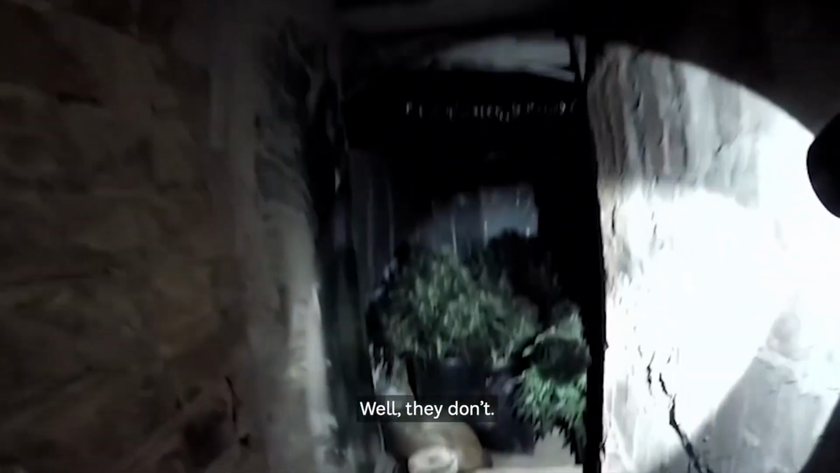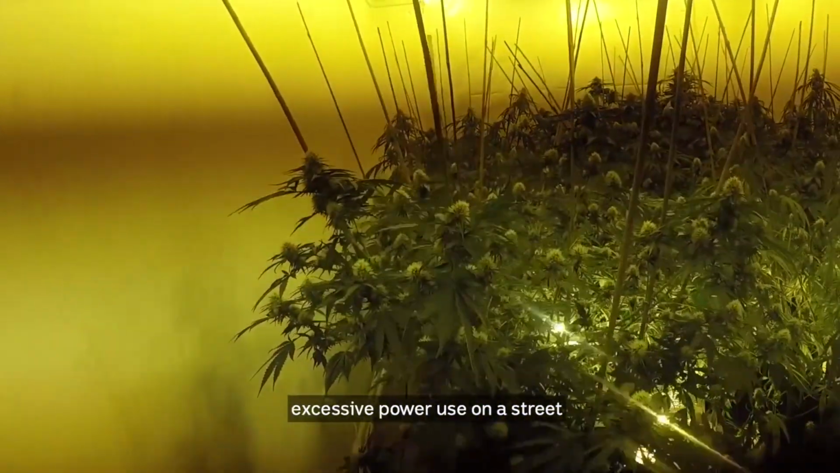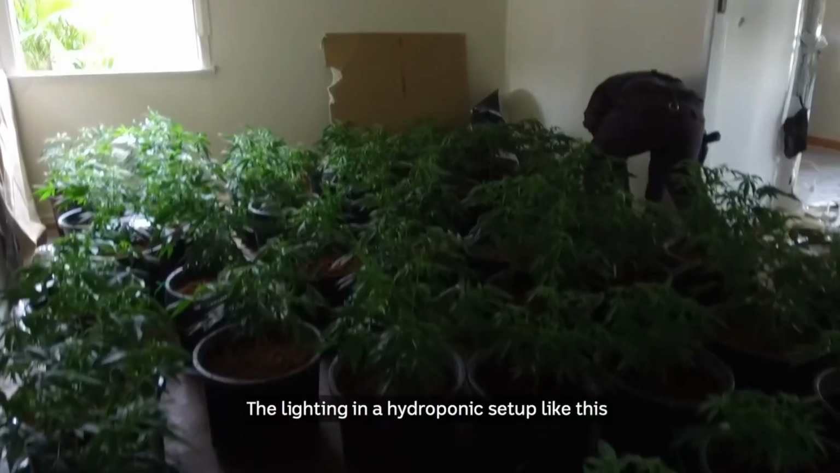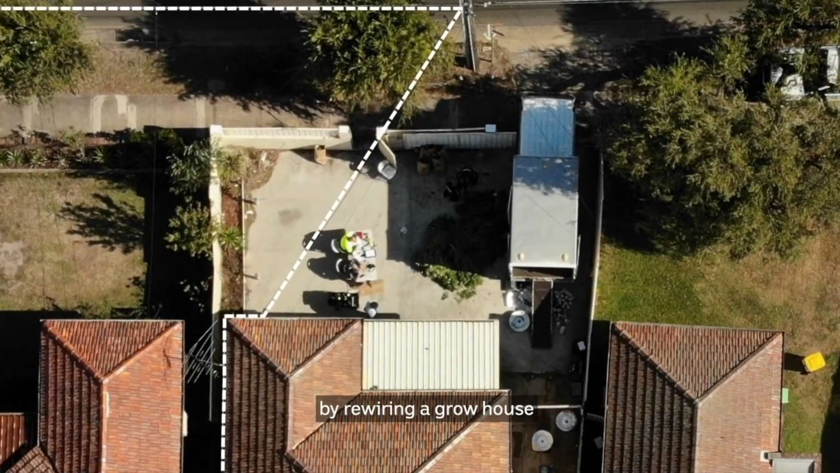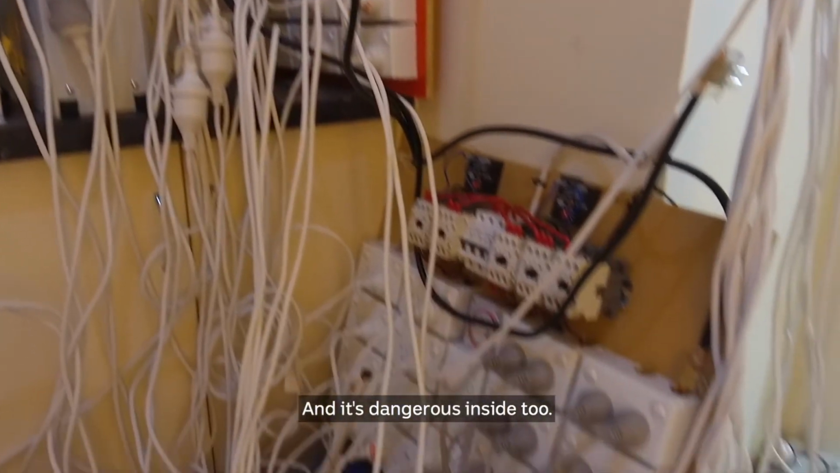Well, they don't. Houses are frequently detected when energy providers notice excessive power use on a street with no apparent user. The lighting in a hydroponic setup like this requires a lot of power, which syndicates manage to steal by rewiring a grow house to bypass the meter. And it's dangerous inside too.